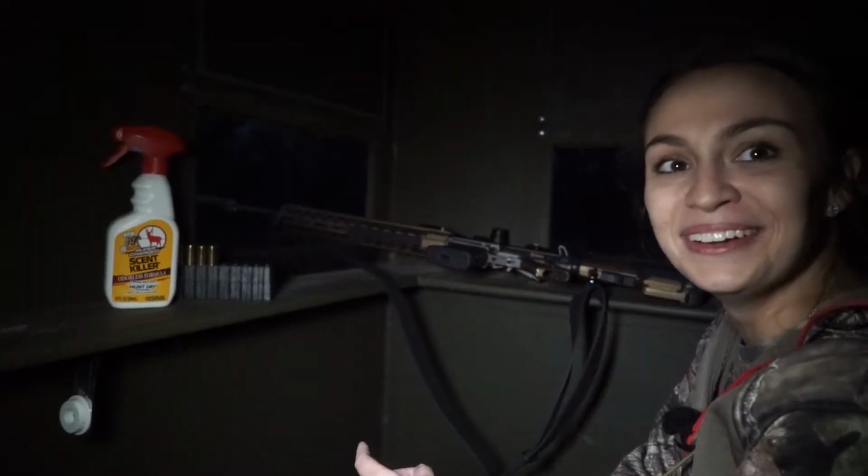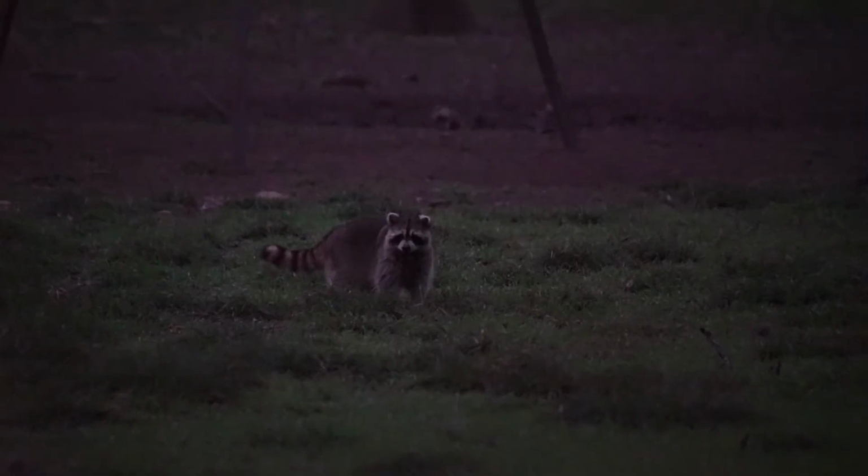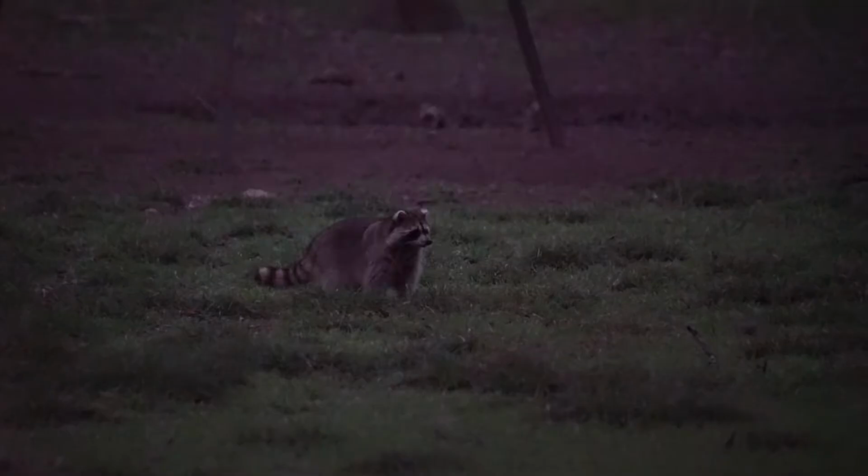Is that a coon? Do you see it? There's a coon out there. Get the camera on it. Here it goes.